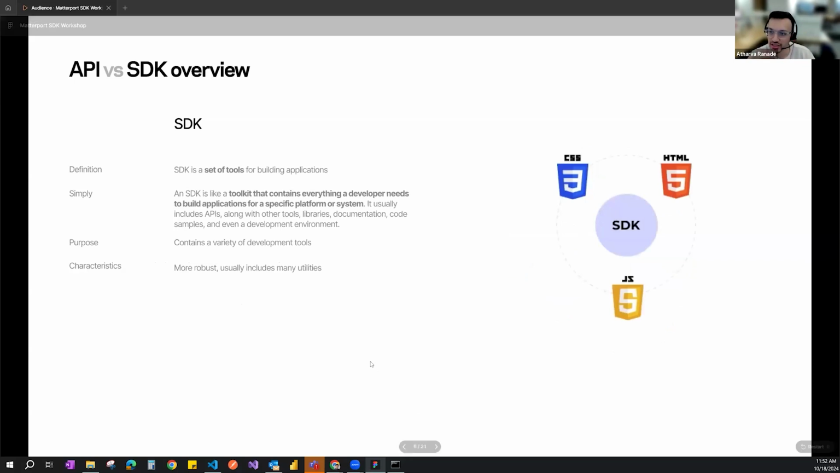On the other side, an SDK is a set of tools for building the application. So it is an entire toolkit that contains everything that a developer needs to build an application for a specific platform or system. As opposed to an API, which is just a link of communication between two programs, an SDK is an entire toolkit of one program that can be used in another program to then develop features on top of it. It contains a variety of development tools. It's more robust, and usually includes a lot of utilities as part of it.